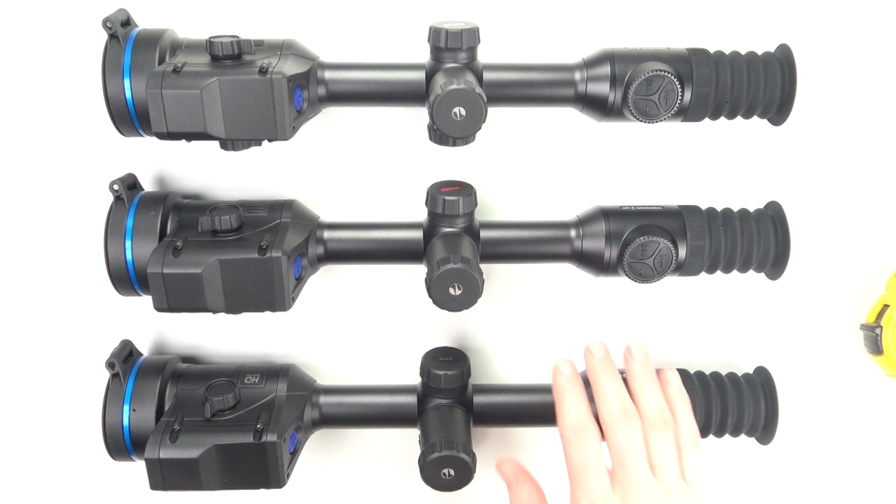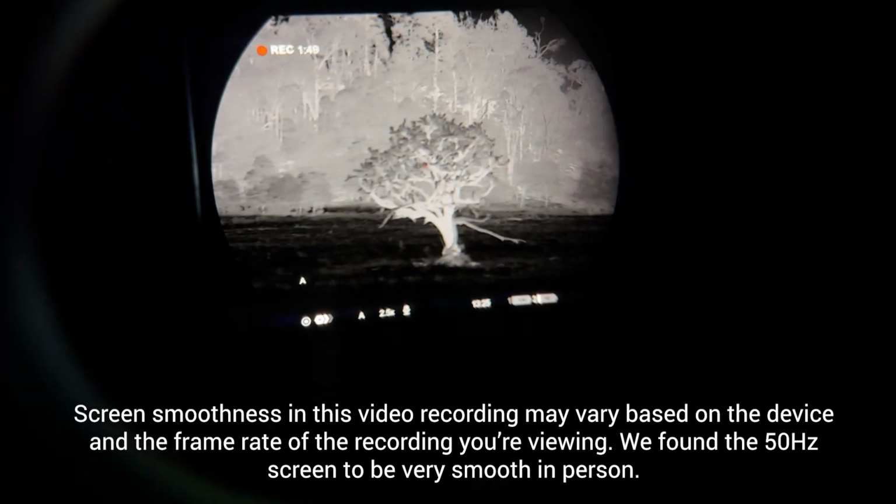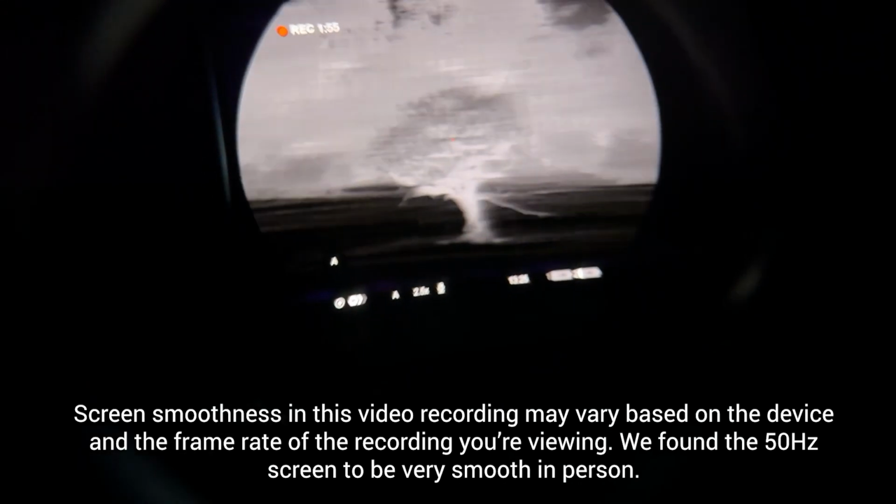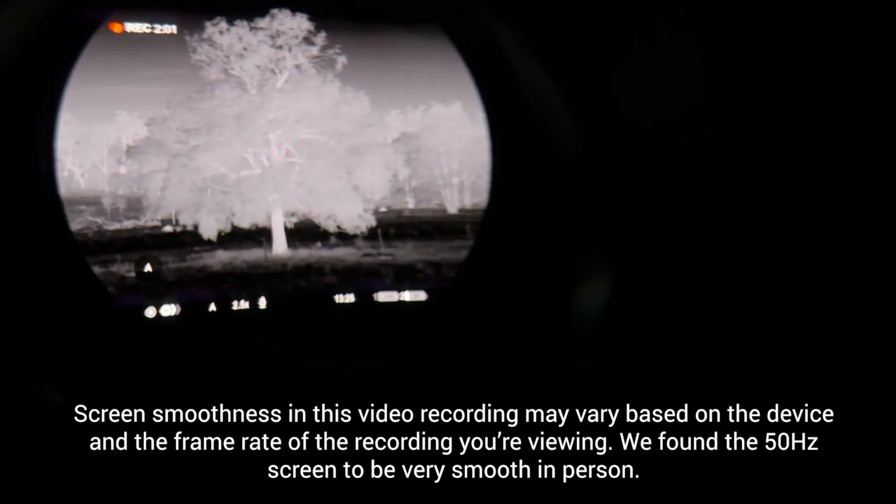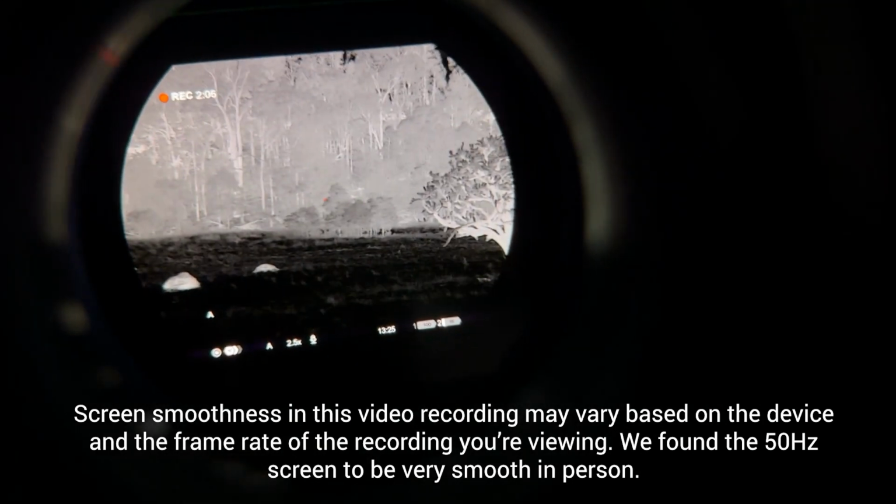The new Thermions have introduced a larger 1-inch round screen with a resolution of 2560 pixels, bringing better viewing and clarity. The screen is also 50 Hz or 50 frames per second refresh rate, giving you a smooth viewing experience when panning. This is pretty standard across the board in the industry now though.